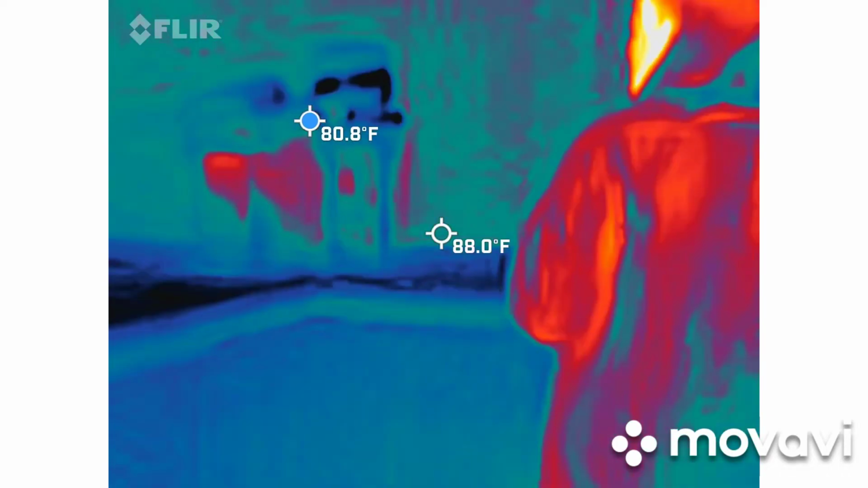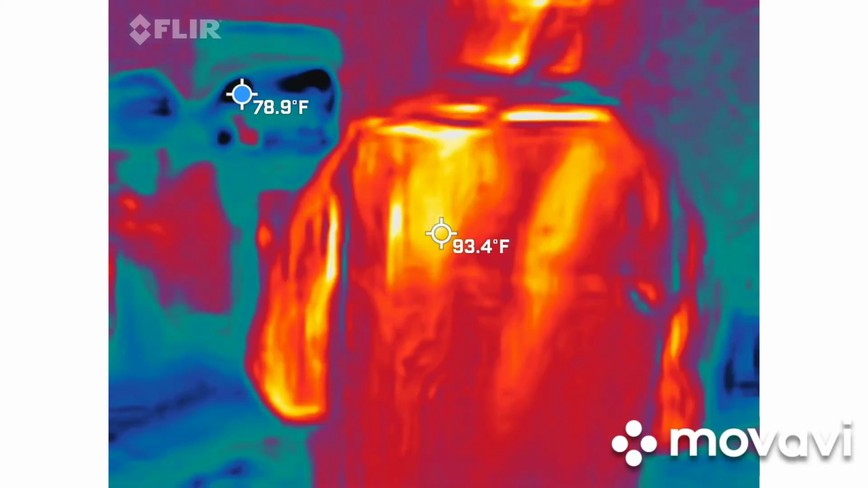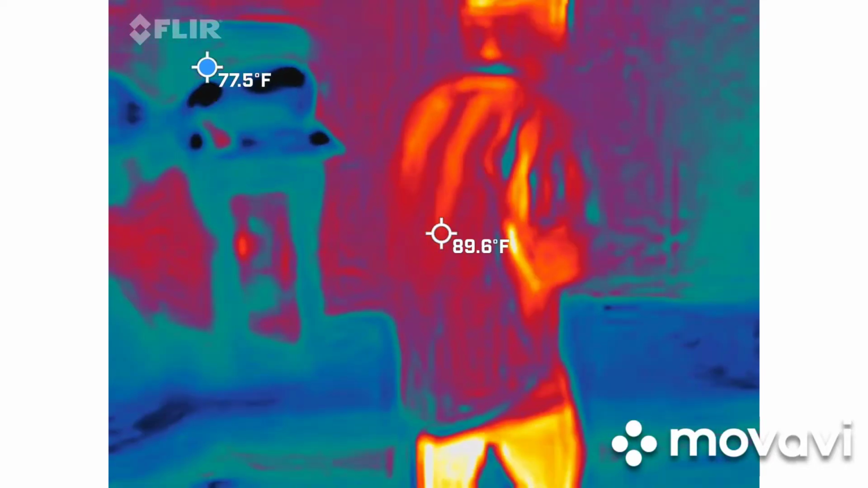Super cold over by the trash. Really? Yeah. All the bags specifically.